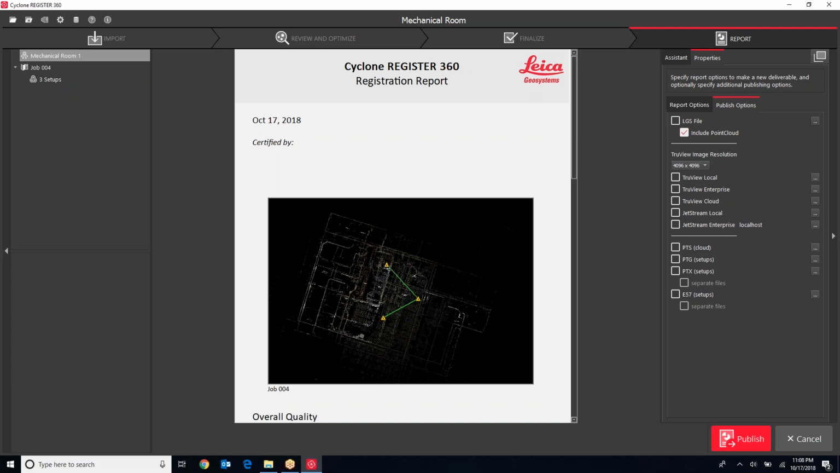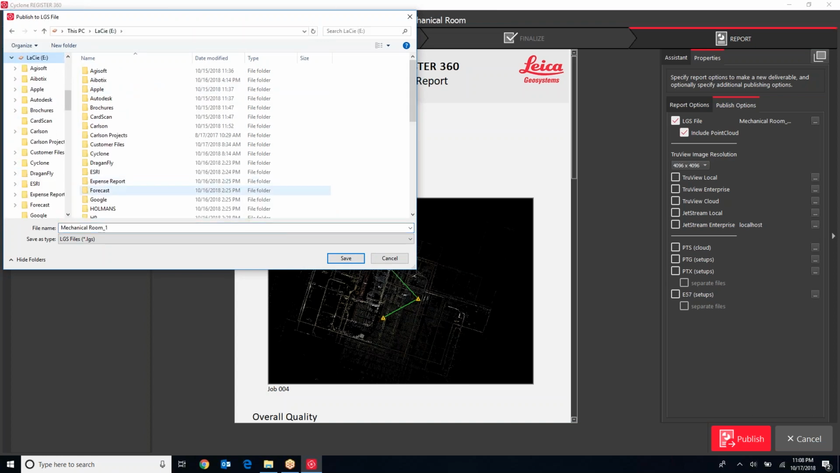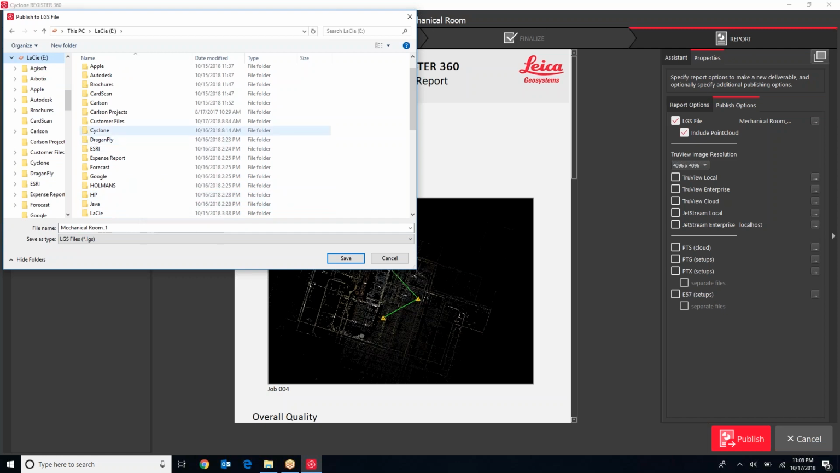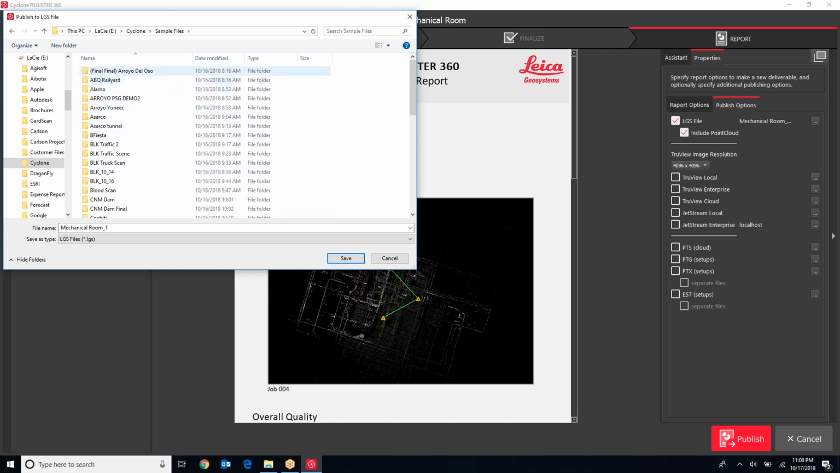When I'm ready, and again, the LGS file is what I would select here, and then I would give it a name and tell it where to put it. In this case, I will put everything on my external drive. Now, these data sets can get rather large.